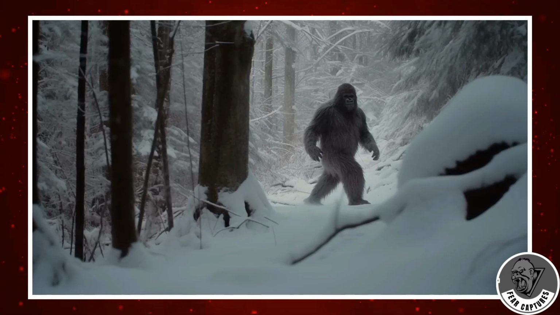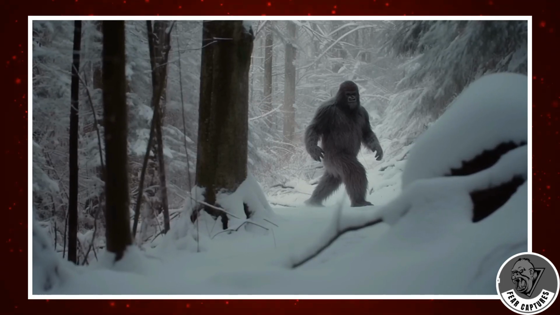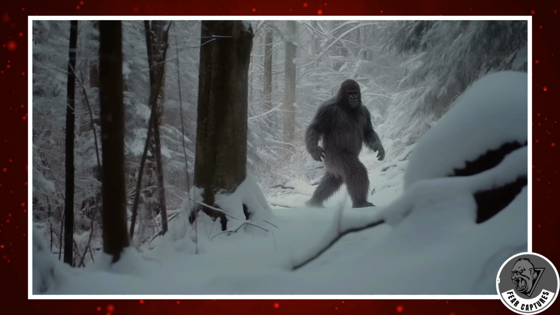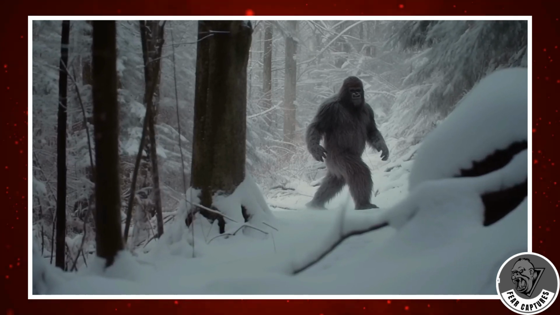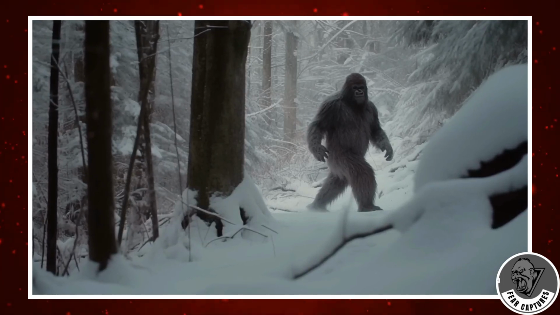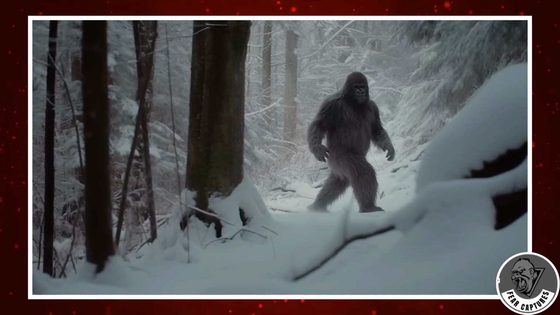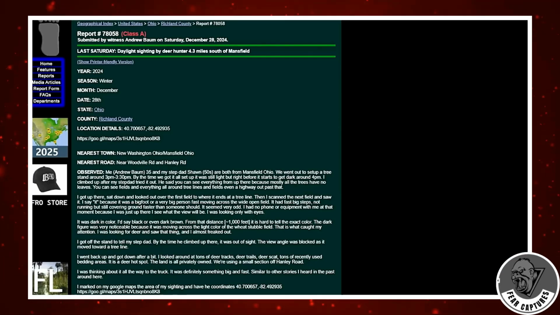With no foliage to obscure the view and the pale afternoon sun still casting light, visibility was nearly perfect. And Baum had no camera, no phone, nothing to capture the moment. It was raw, pure, a human eye, unfiltered, watching something it couldn't explain. Word of the encounter spread quickly, catching the attention of the Bigfoot Field Researchers Organization. Matt Moneymaker, BFRO's founder and Ohio investigator Brian Damon conducted a full investigation.